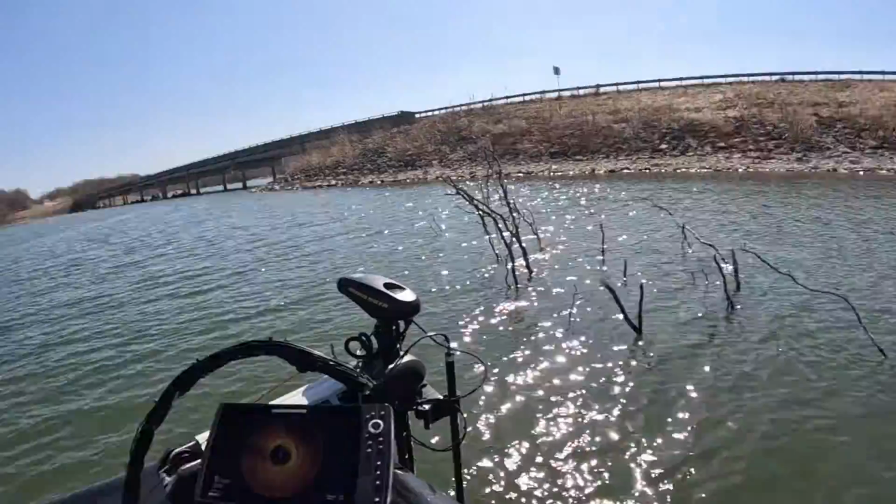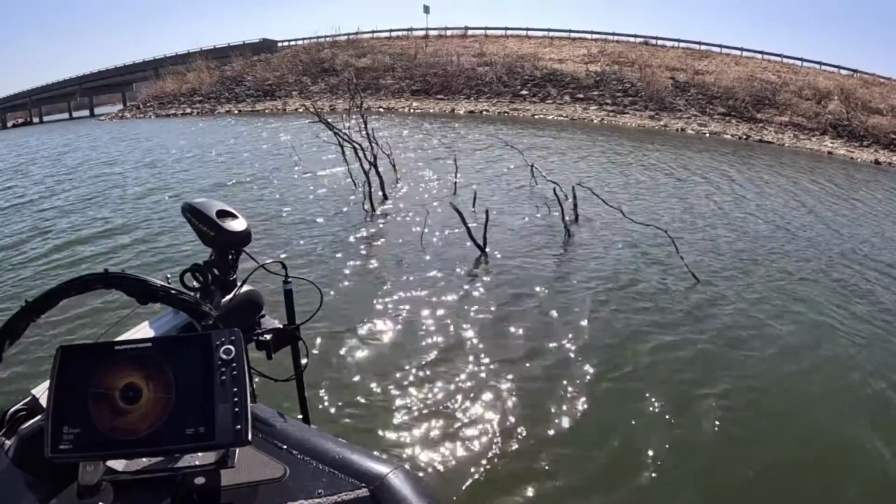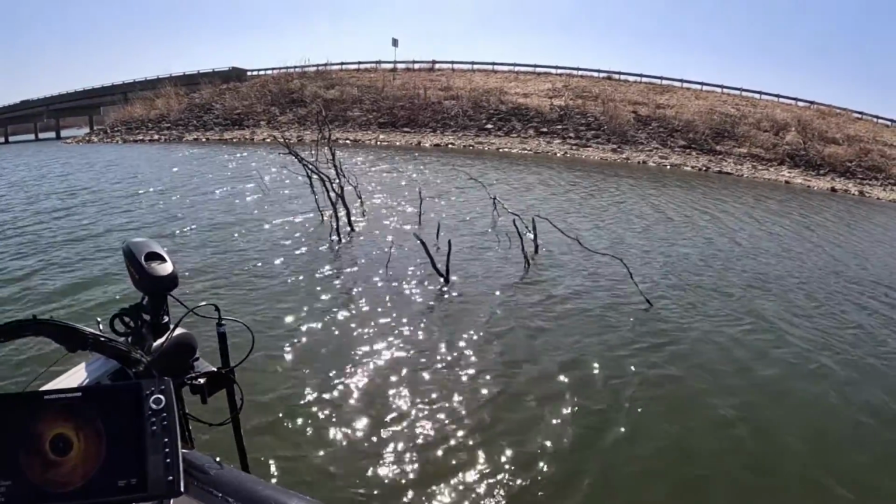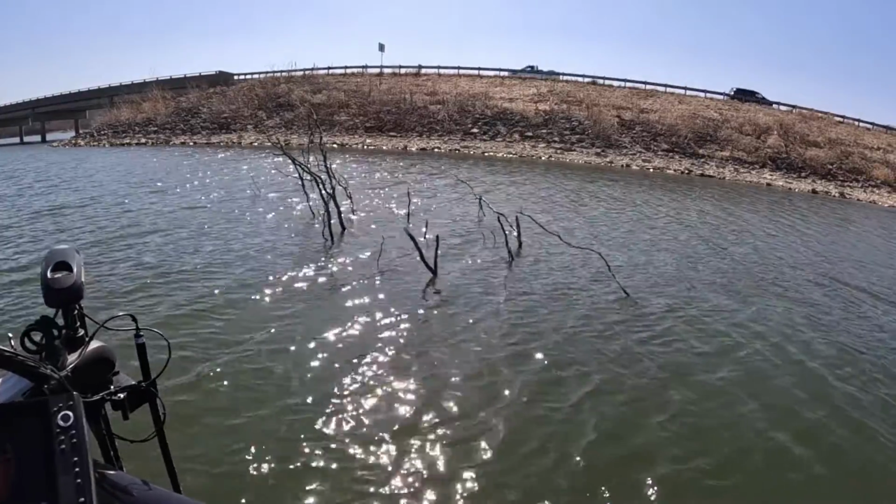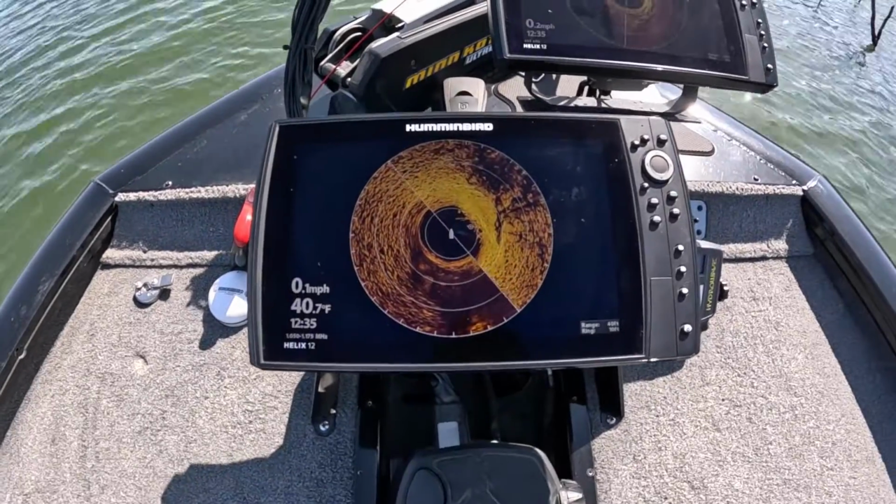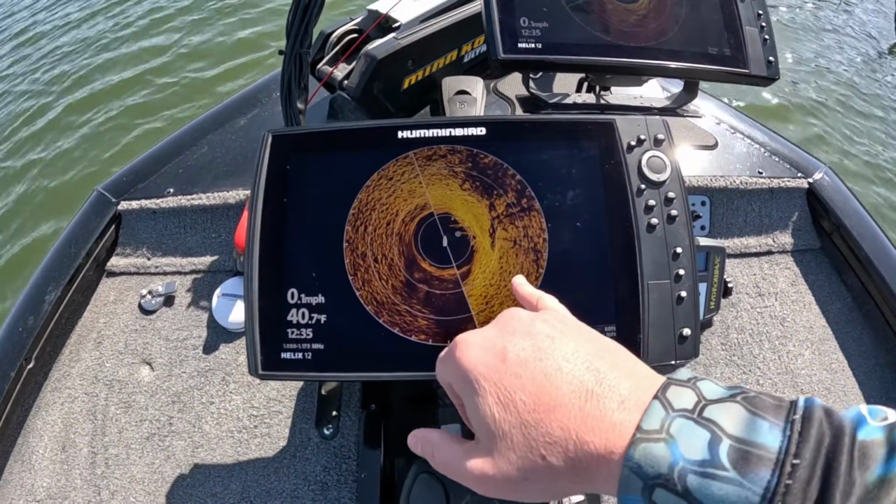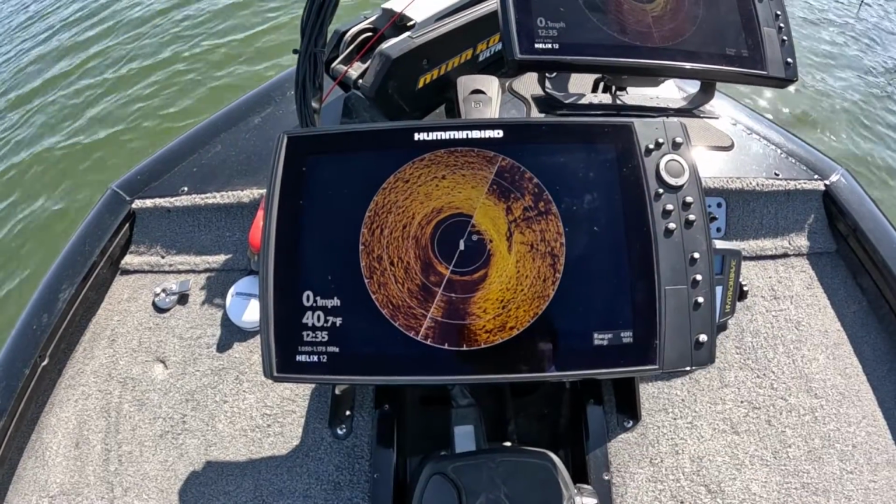Well, we've moved over to another location. We're going to give you a quick look. We got a nice sunken tree here. Conservation sunk it. Over here is also a rock shore for the bridge. And as we come down here to Mega 360, you can definitely see all the rocks way better. Up here is the brush pile.